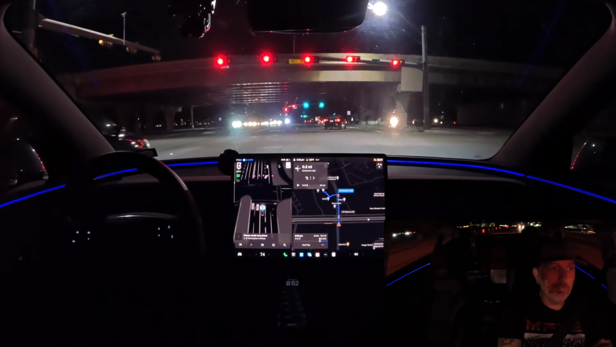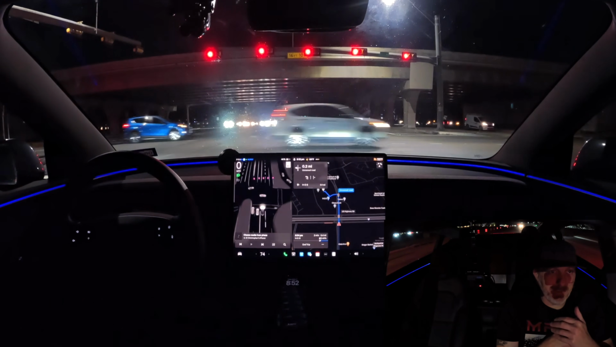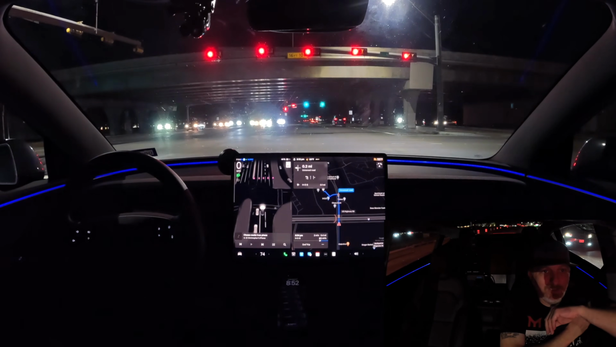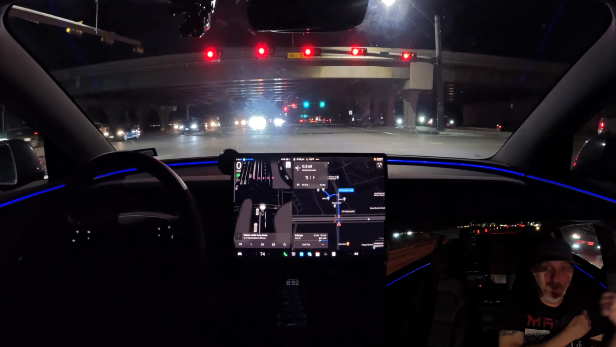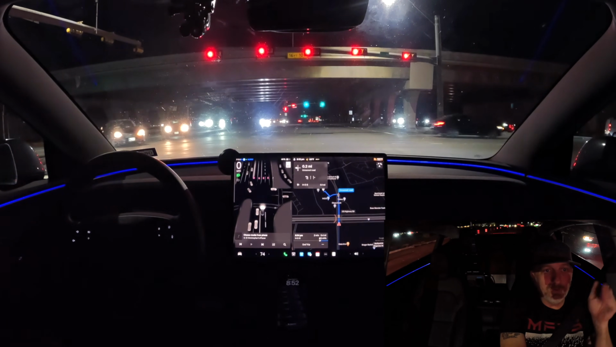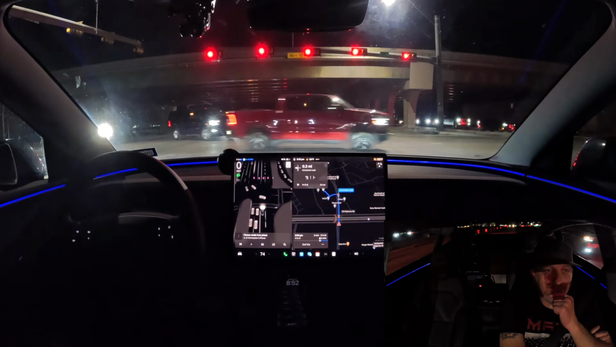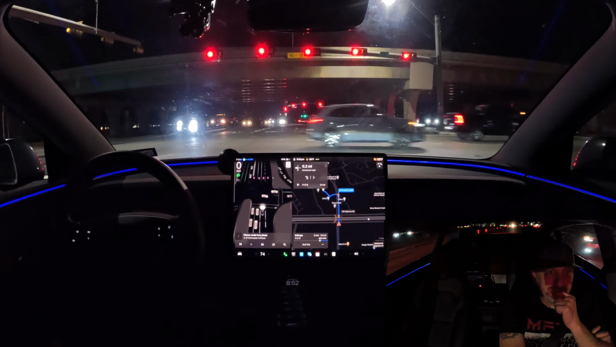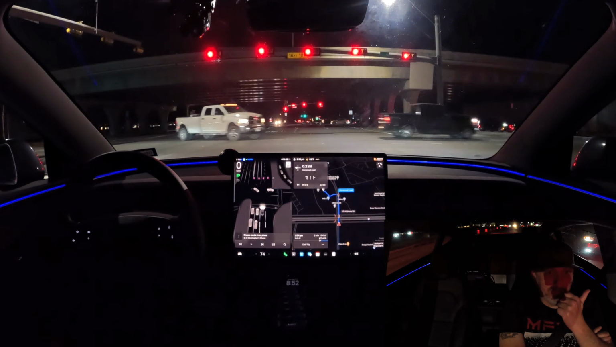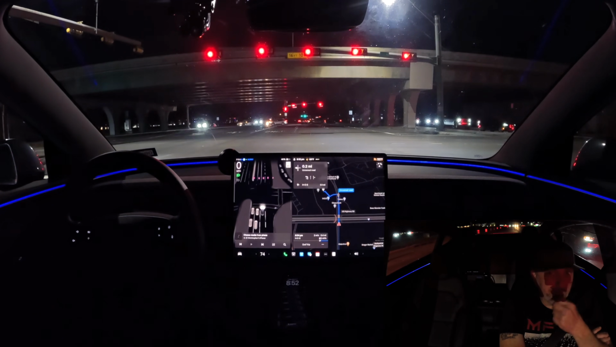We want to see it make proper lane selection decisions at the right time and not stay in that lane to our left, or in some cases be all the way over to the left and then have to fight your way over a lane or two in order to keep going straight after we pass underneath the 59 East Tex Freeway bridge. So that was great. So we did really good going through the railroad intersection. It made all the right decisions.